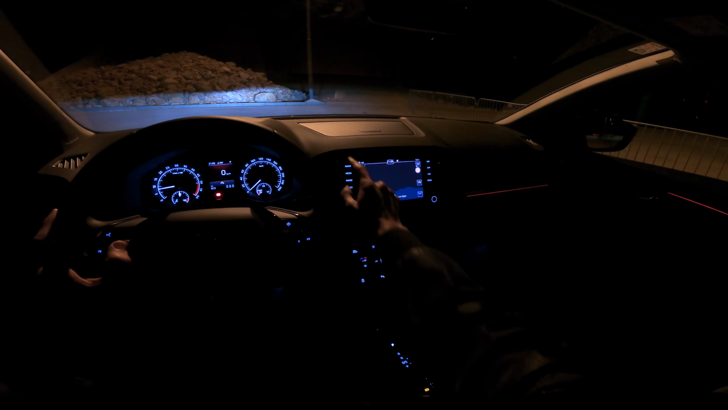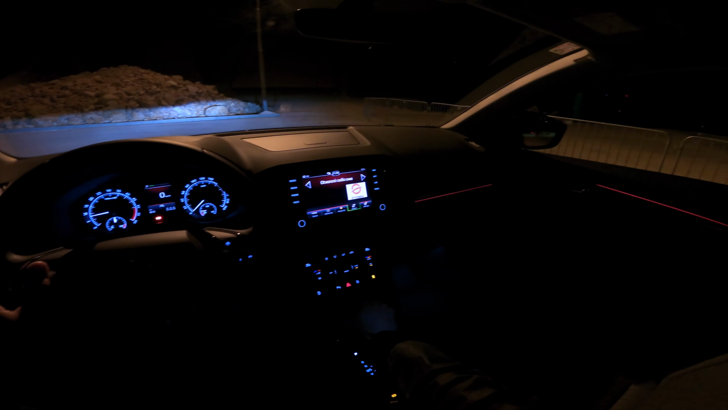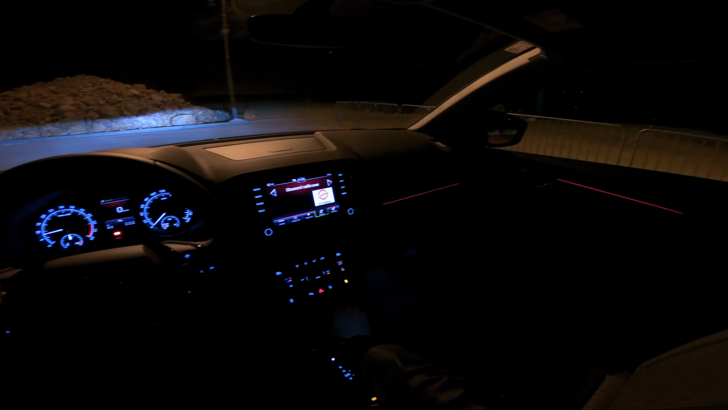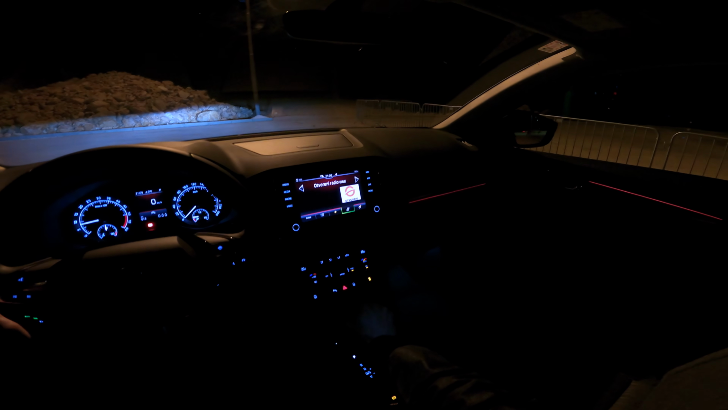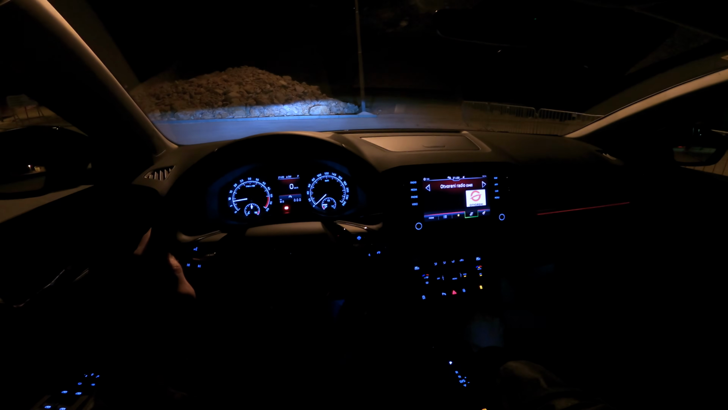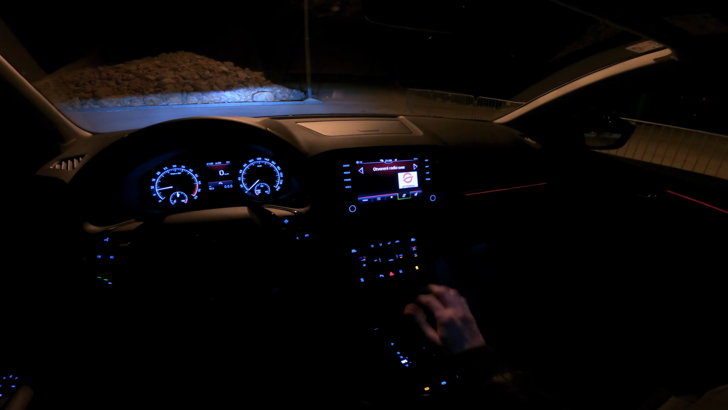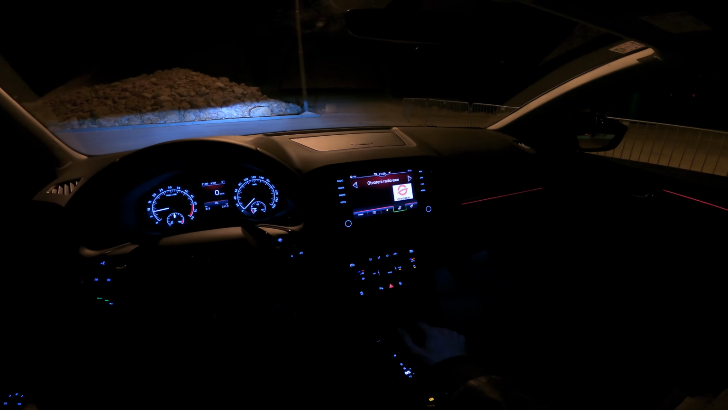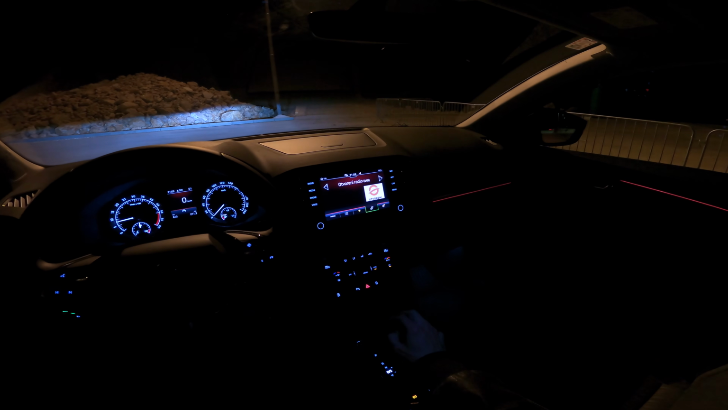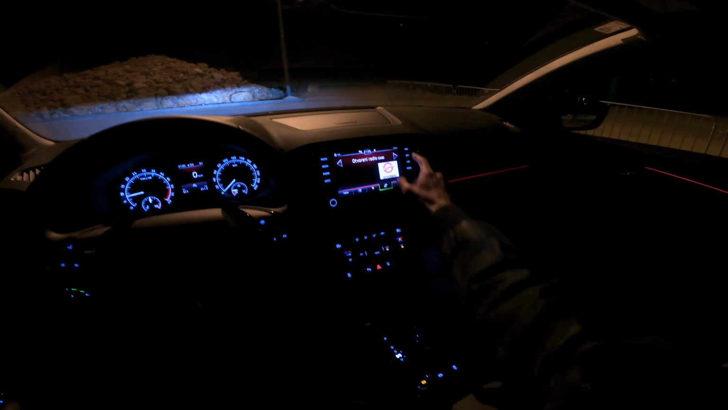Let's hear the radio and then we'll head off. Decent bass speakers. If you want better sound, go for Canton. You get an amplifier and a subwoofer in the back, but Canton speakers aren't that good, so I don't know. The last few reviews, they're not as good. I think there are other better speaker systems, but not in Škoda, unfortunately. So let's put it to drive and head off.